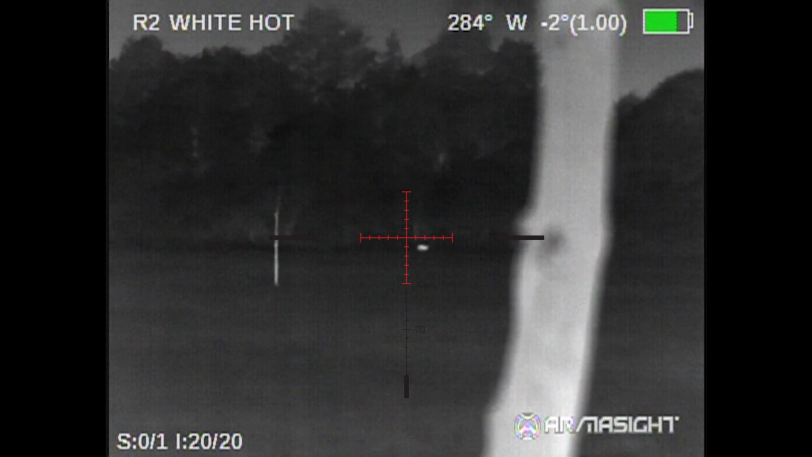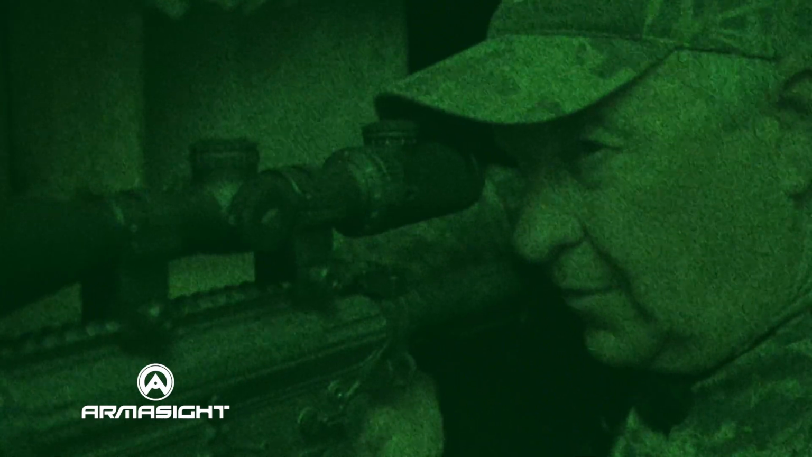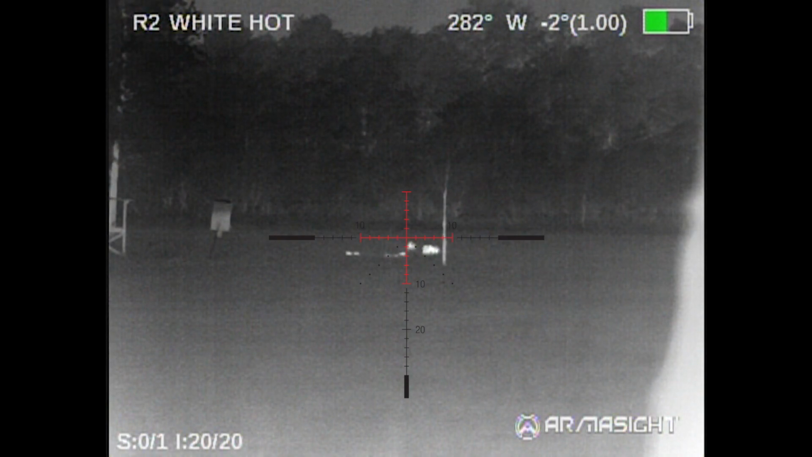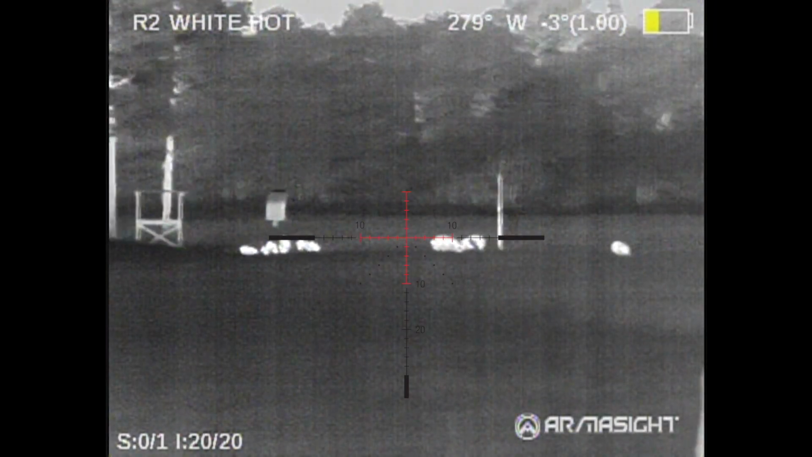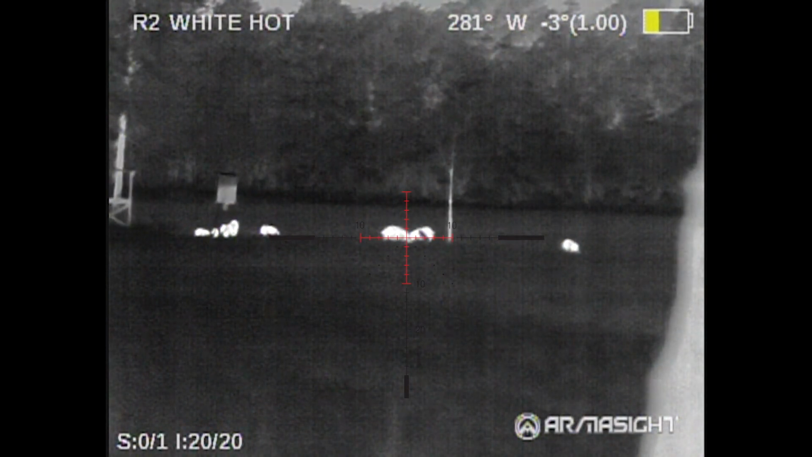Here they come. There's quite a few, and there's some good sized ones in there too. Alright, what I want to do is try to line two of them up for the first shot if I can. Alright, see those two guys? They've got to line up. Alright, here we go.